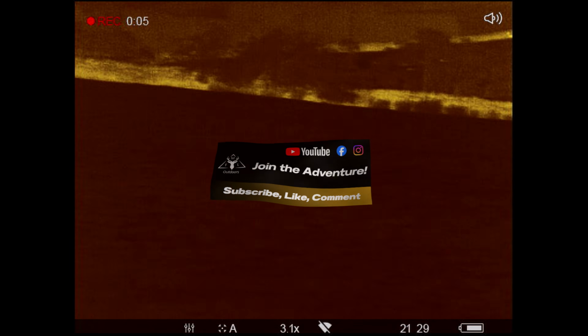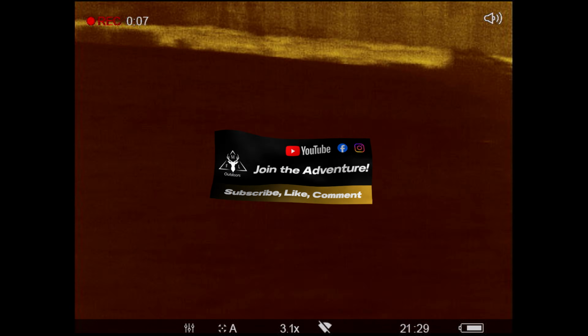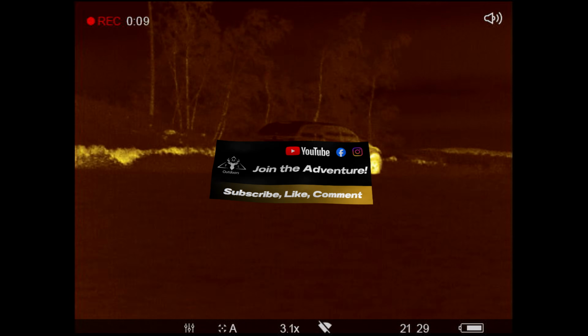Right, just having one final scan round now, and as you can see the truck was just on the top. I'm just looking around the field, everything is more or less gone now, either that or it's been shot.